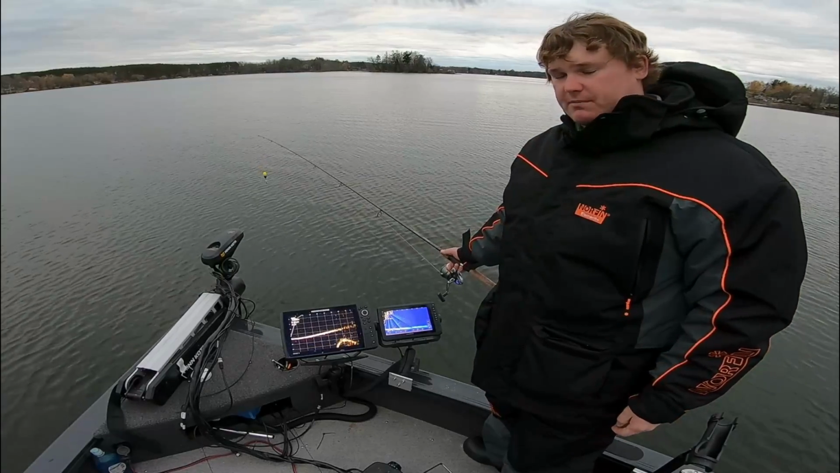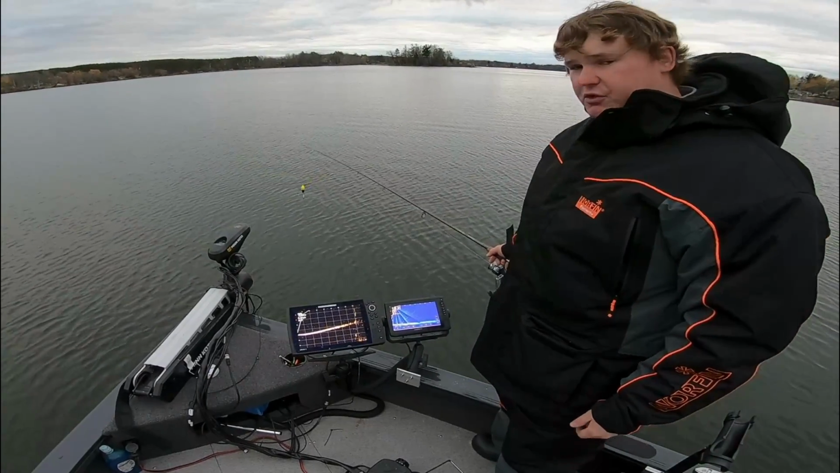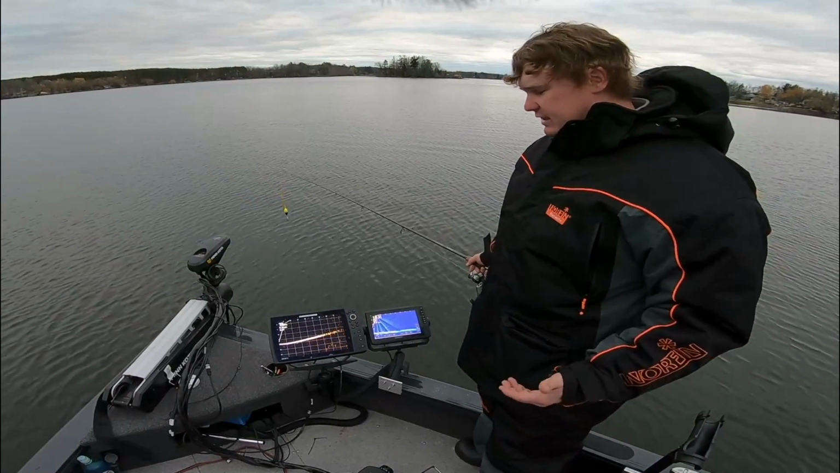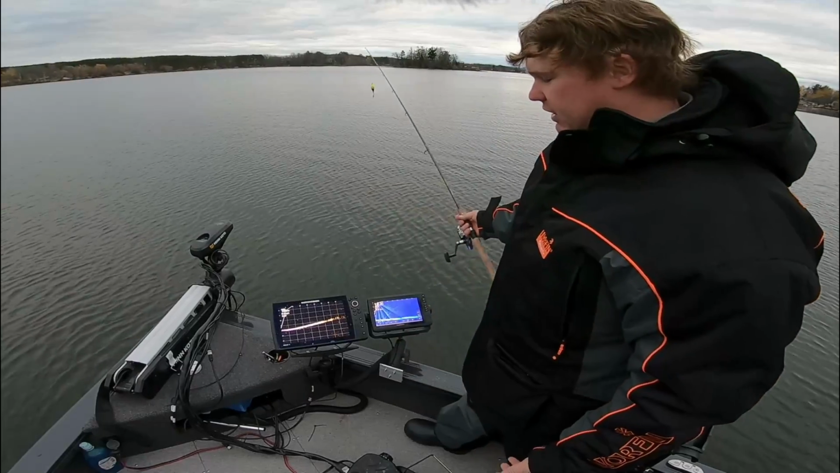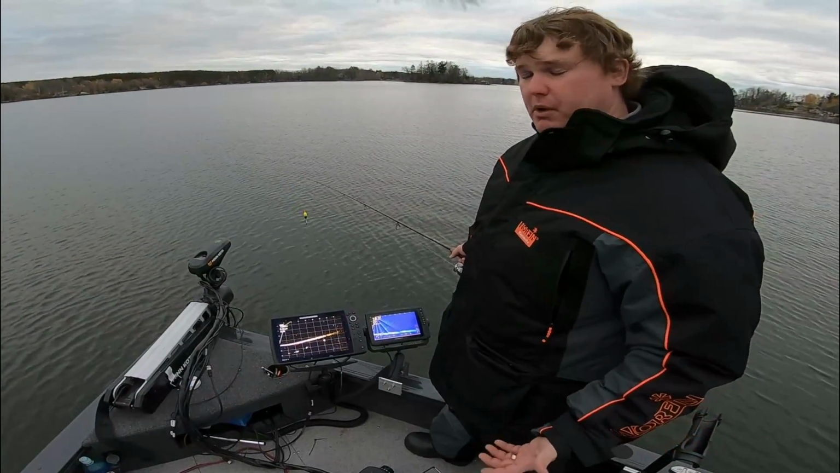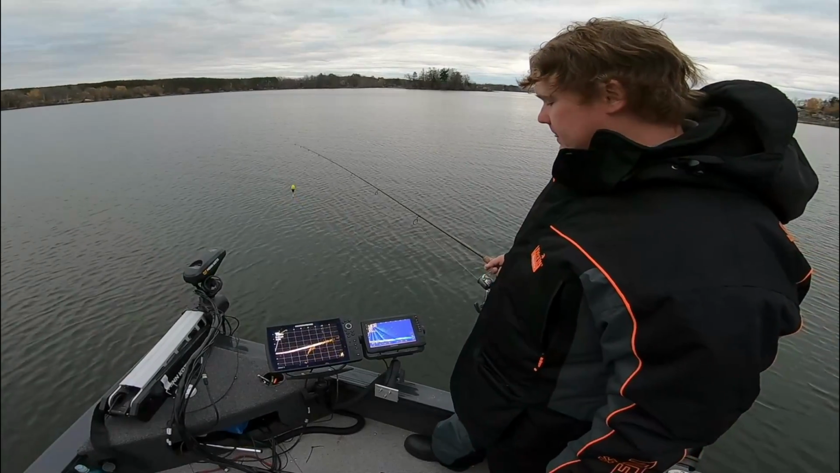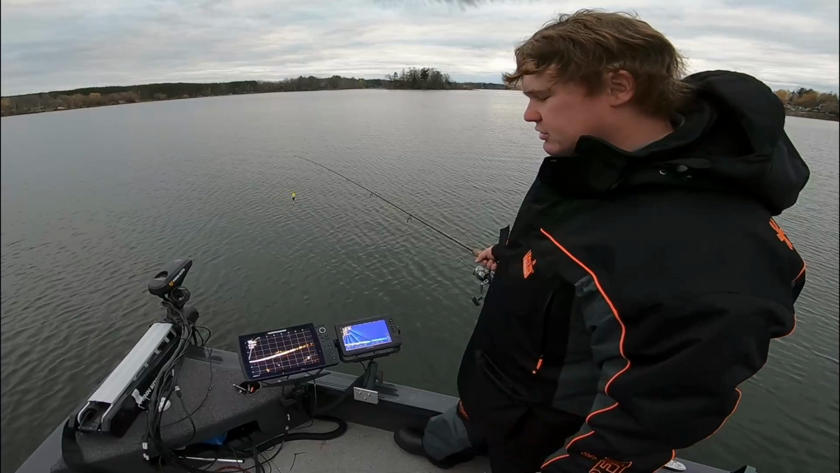I've run Livescope for a couple years now. I've had Mega Live out on the water. This is probably the 4th day I've had it out, so I've kind of gotten settings dialed to where I think they should be, especially for how I'm fishing and casting out in front of the boat for it.